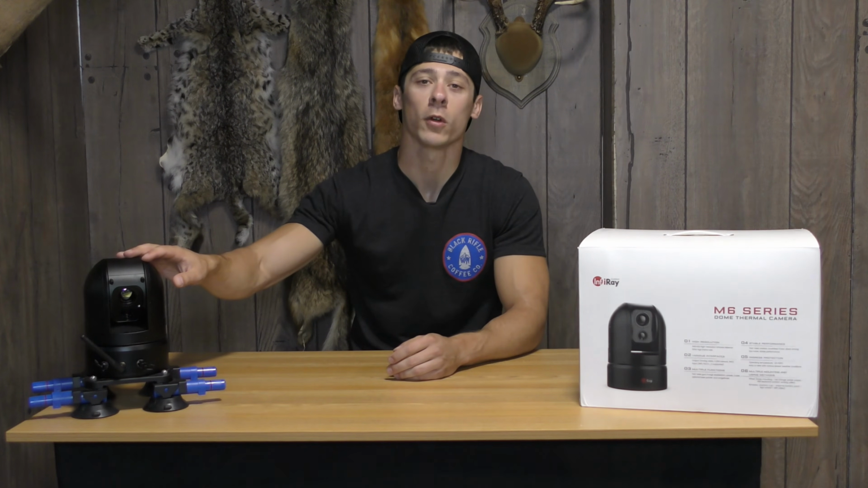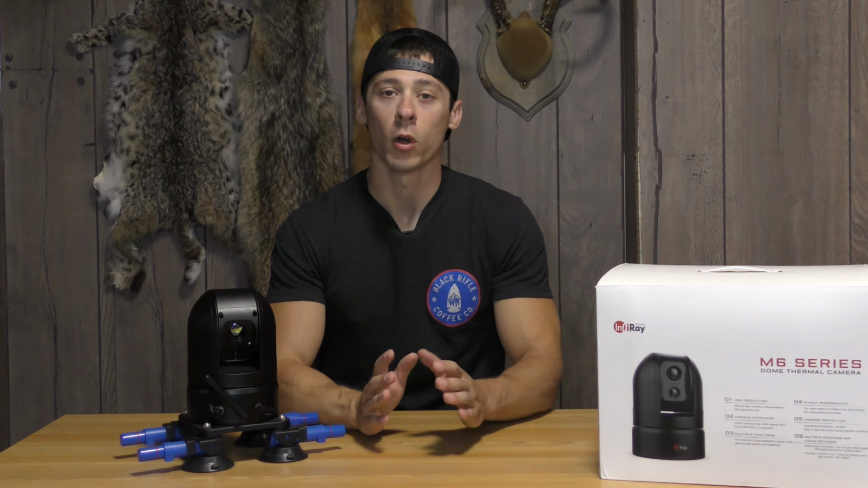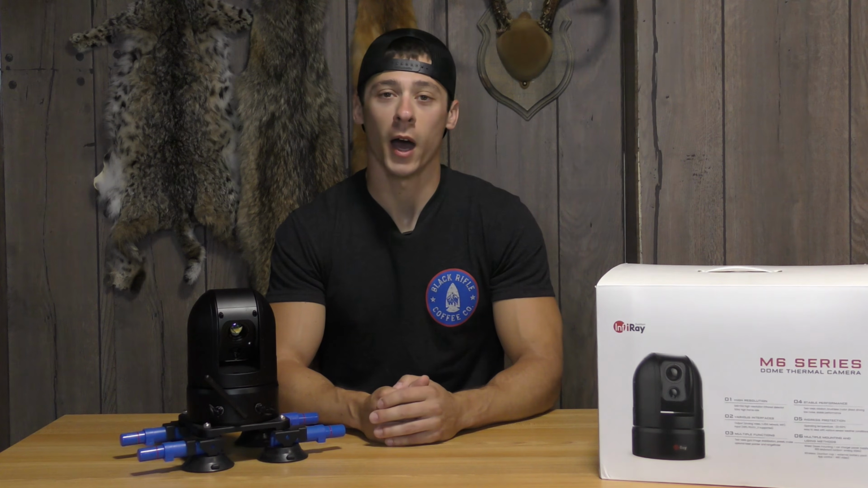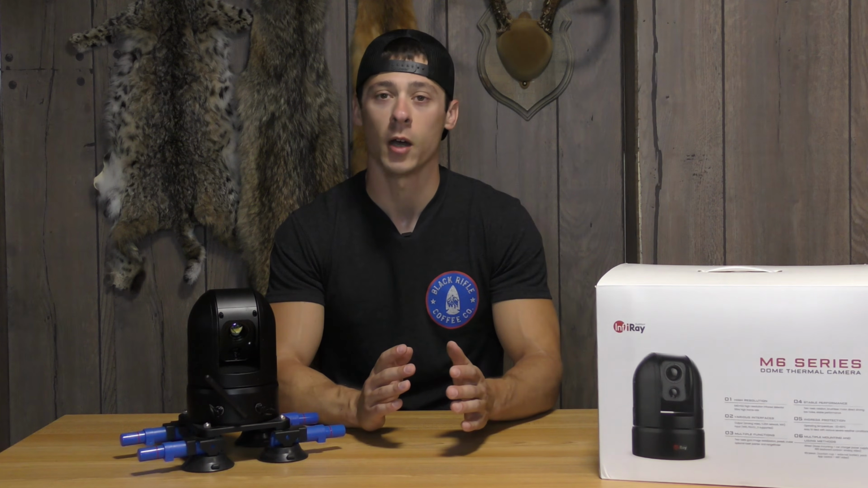Thermal dome camera. We just picked this up from Nuggets Night Vision, and I tell you what, this is going to be an awesome asset to have this year out for our night coyote hunting season. Every other year before, we're driving around in the trucks, taking a look at fields while we're driving by and checking out other properties, trying to scope out the fields that we're about to be getting out of the truck and getting set up on to hunt.